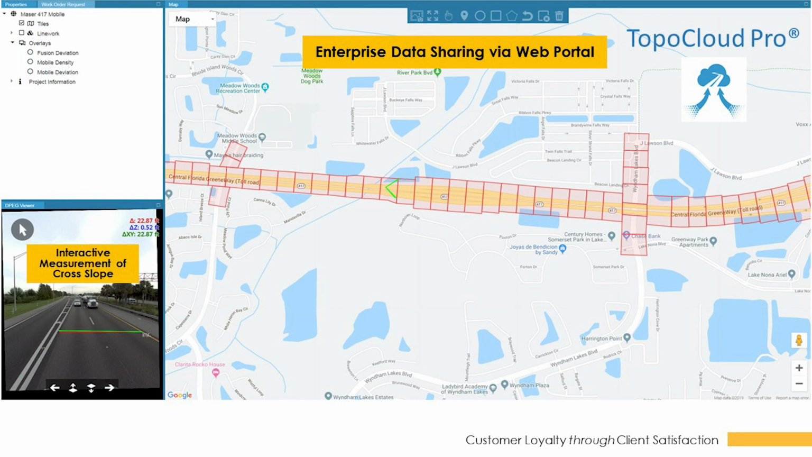What you see here is basically an interface which allows you to look at the project limits of what was mapped. This interface allows for the LiDAR data to be downloaded if necessary. We can also have the vector information in there, like the line work that was extracted for break lines, curb lines, things like that. And one very interesting feature, which I'd like to point out in the bottom right-hand screen, is the high resolution imagery that we collect.